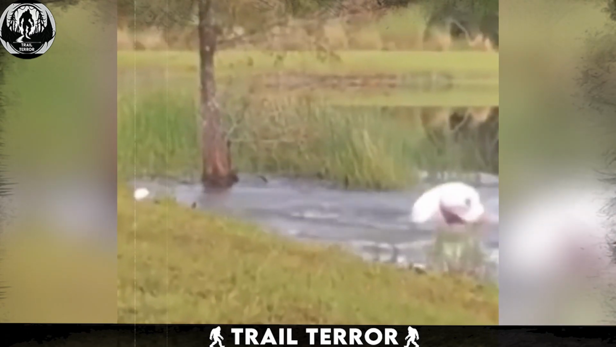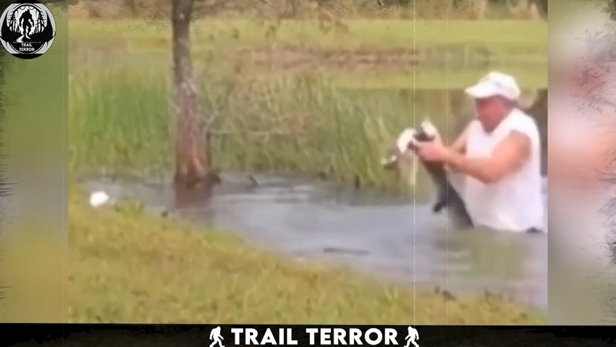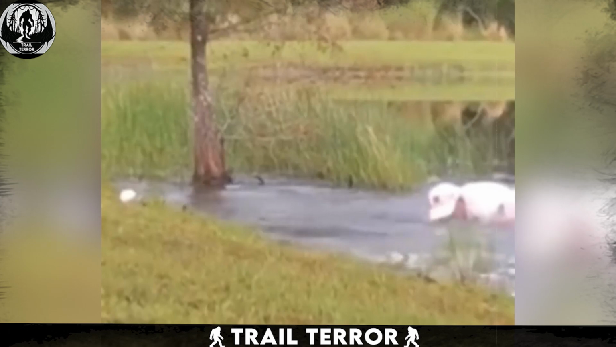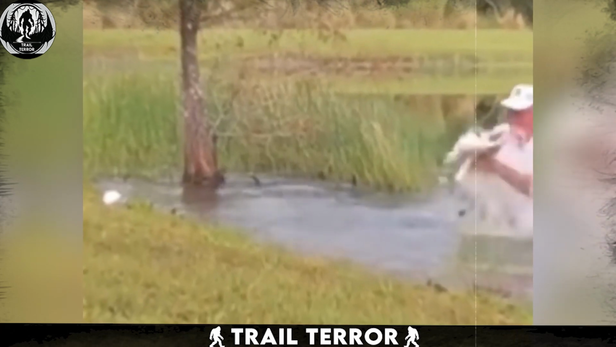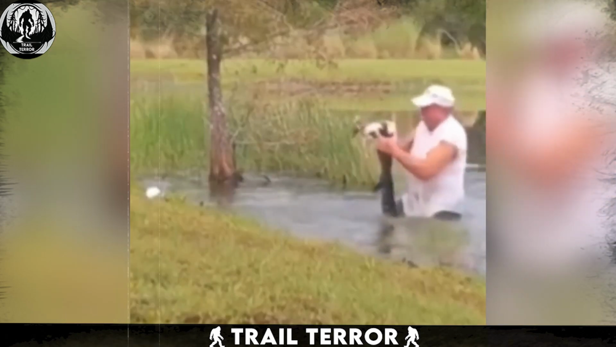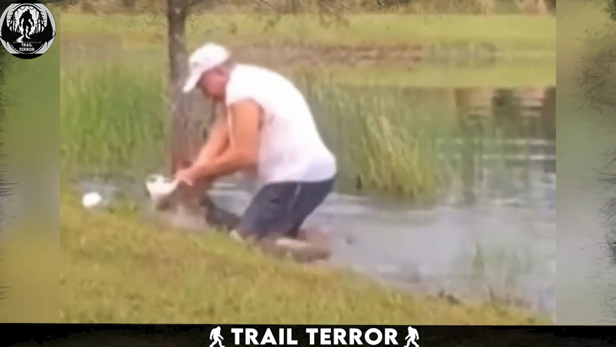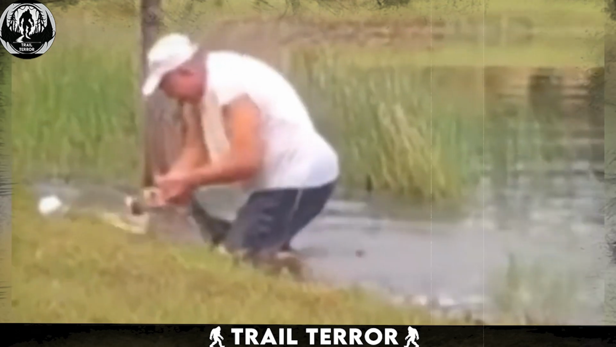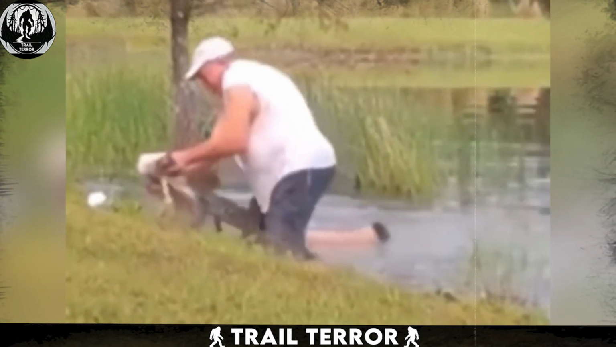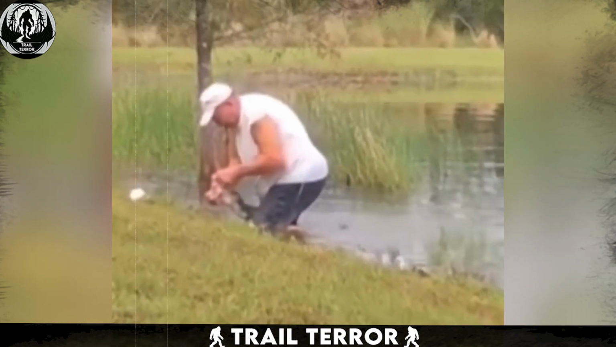In this heart-stopping video, a brave man faces a harrowing situation in a pond. He's seen desperately trying to rescue a puppy from the clutches of an alligator. Despite the alligator's relatively small size, the struggle is intense and perilous. The cries of the puppy heighten the tension, emphasizing the urgency and danger of the situation.